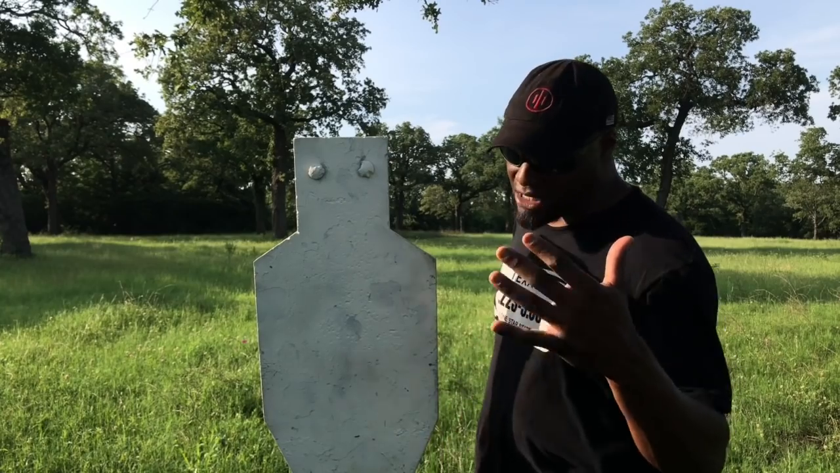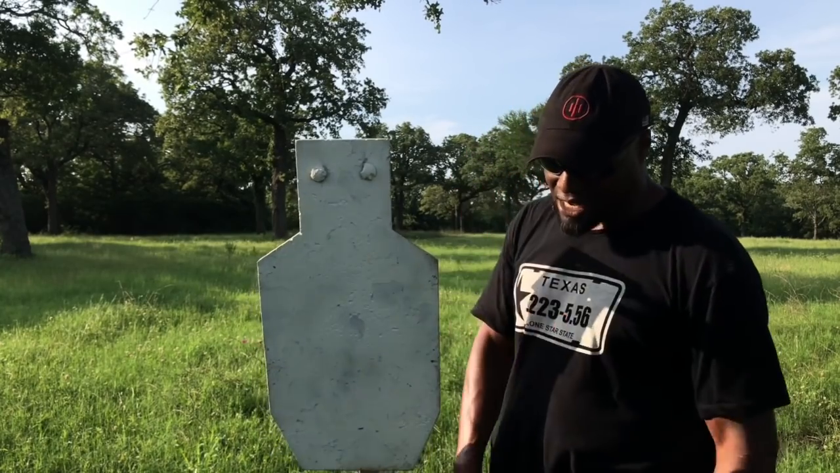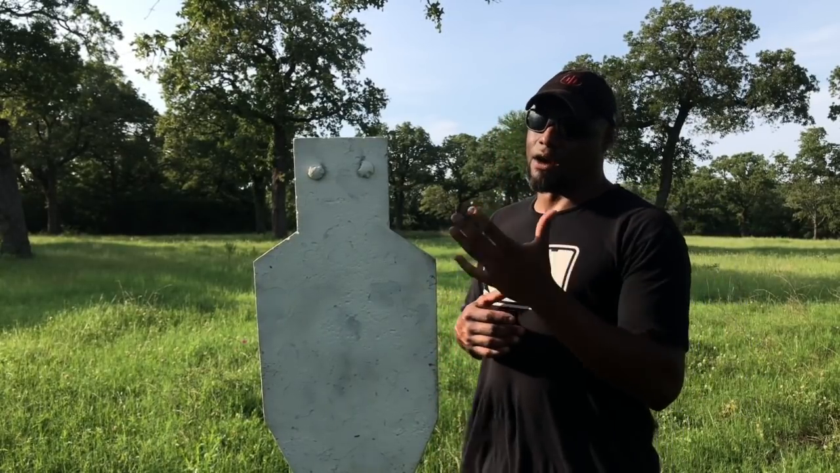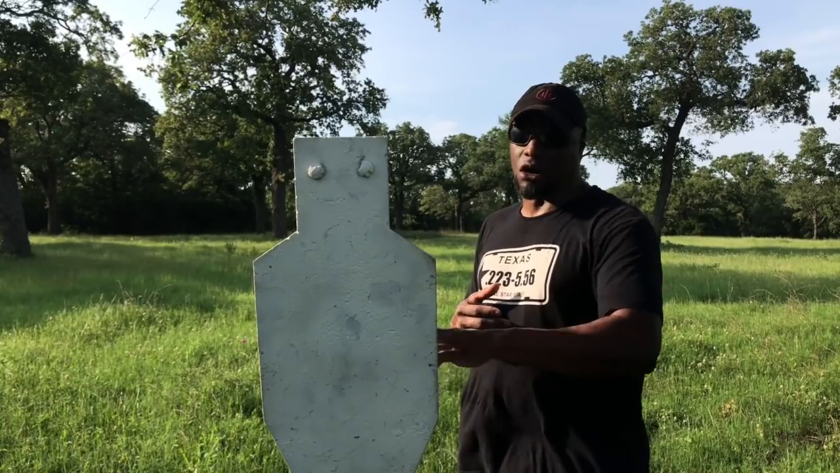This TA target's really nice. It gets hit and your rounds deflect down on the ground. It literally puts a trench into the ground over here. But still, just be careful with soft steel. AR500 again here on the TA targets.